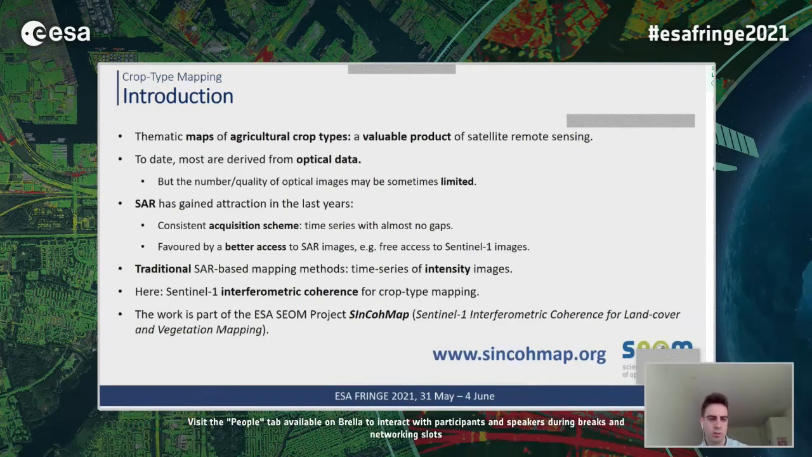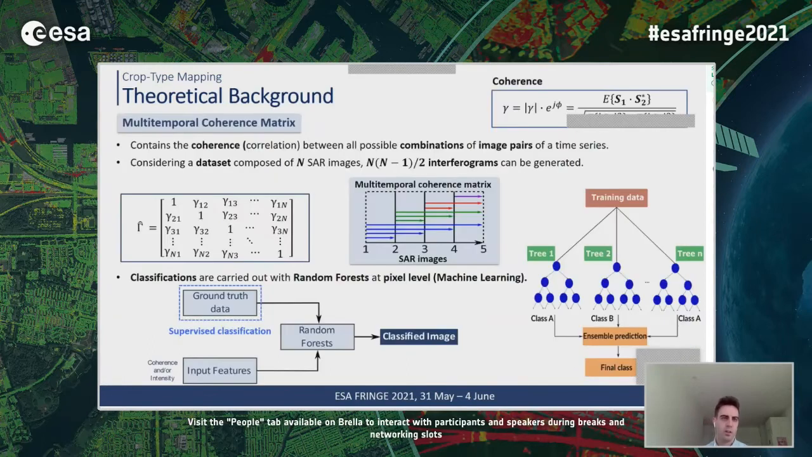And also it's worth mentioning that this work is part of the ESA SyncoMap project. So very quickly, some theoretical background related to this work. As we know, the coherence provides the correlation between two co-registered SAR images.